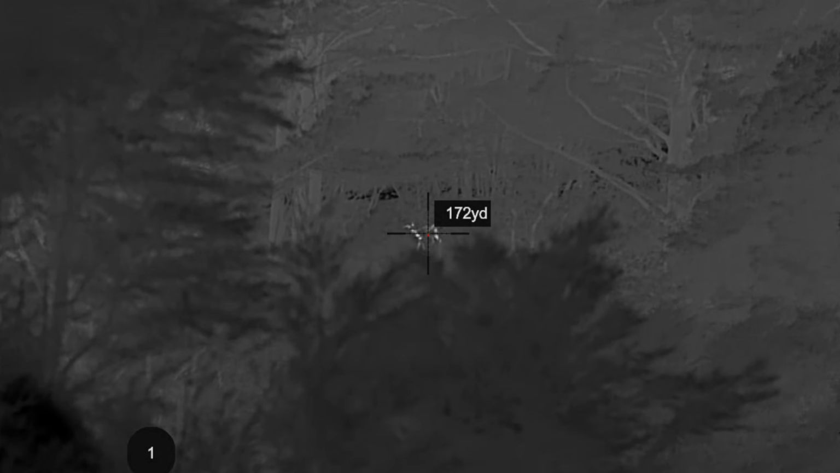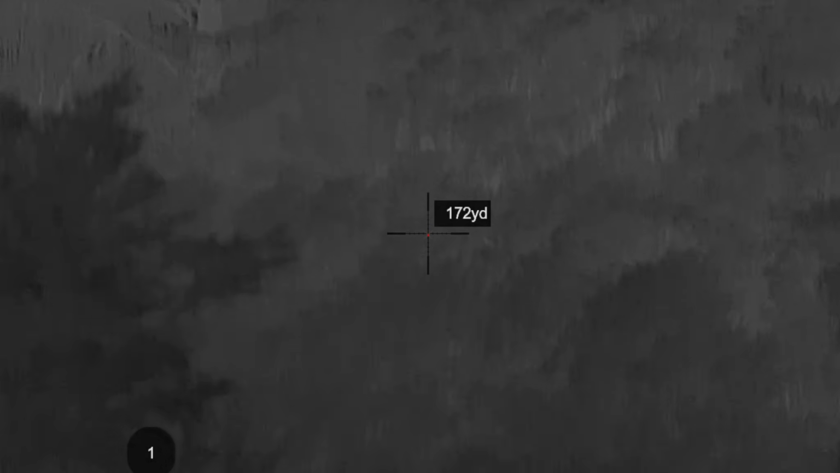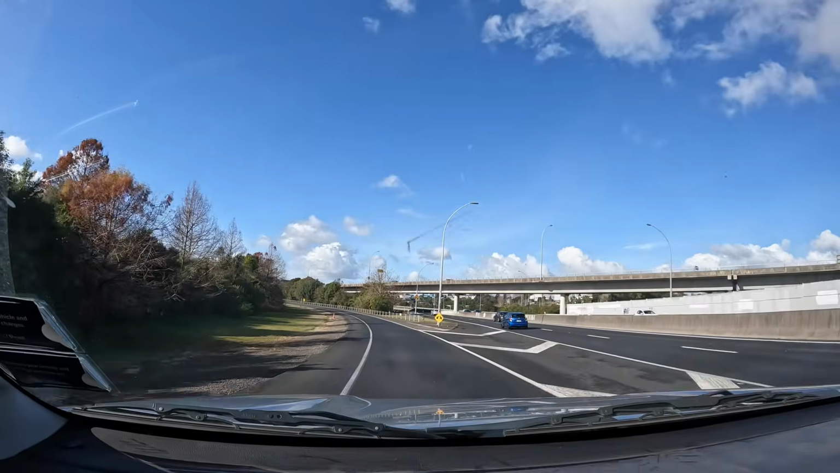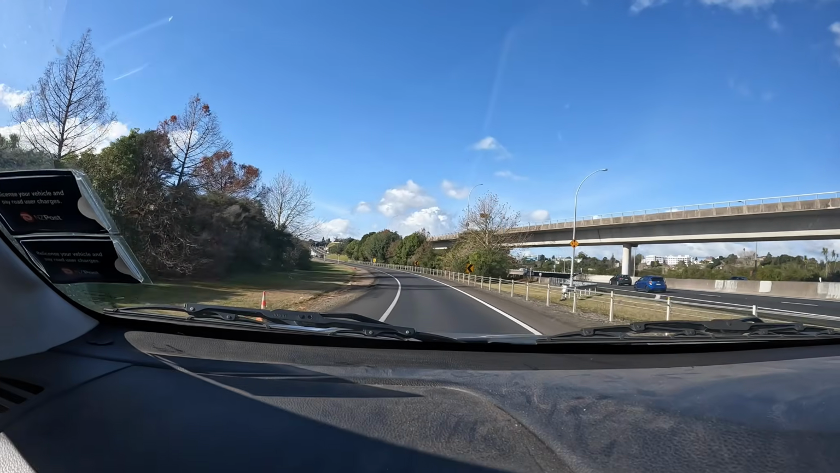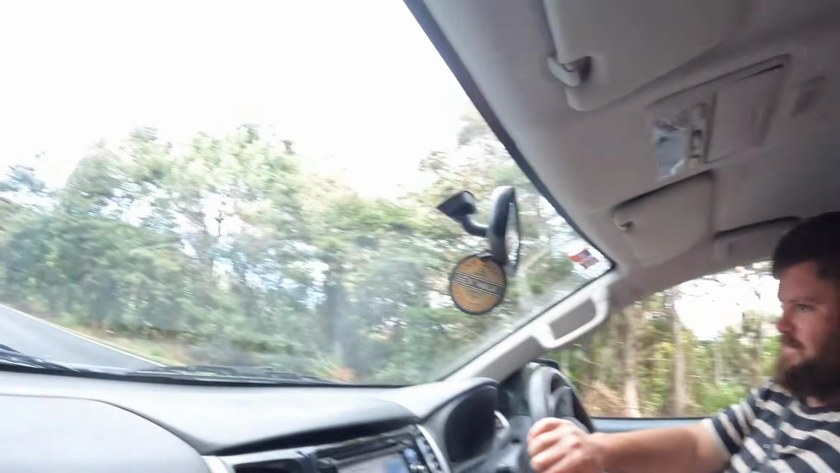The best way to get them. They're quite a cunning deer. I don't really know a lot about them, but we'll find out more as we get on the hunt. We're just driving down at the moment for a few hours to get to the location, catch up with Clinton, and then yeah, hopefully smoke over a massive Sambar. Alright, let's go.